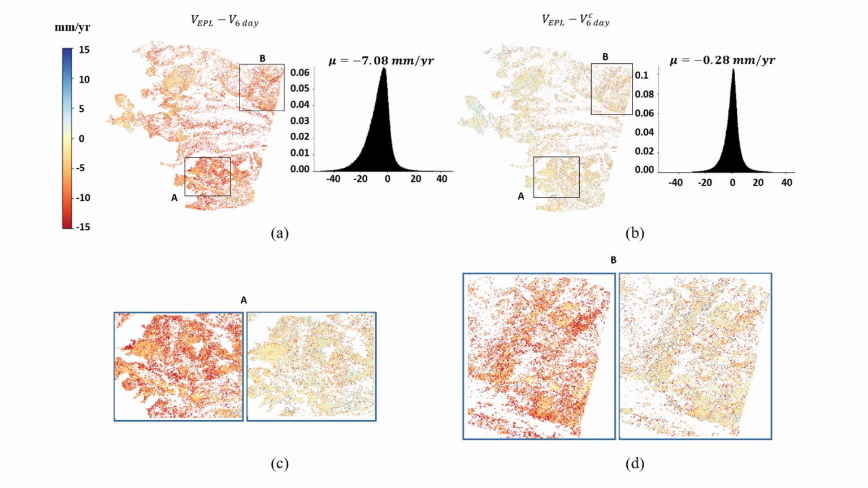And finally, this plot shows the differences between the velocities obtained with EPL and those calculated from our corrected and uncorrected 6-day interferograms. And again, as you can see, after the correction, the velocities are much closer to those from EPL.